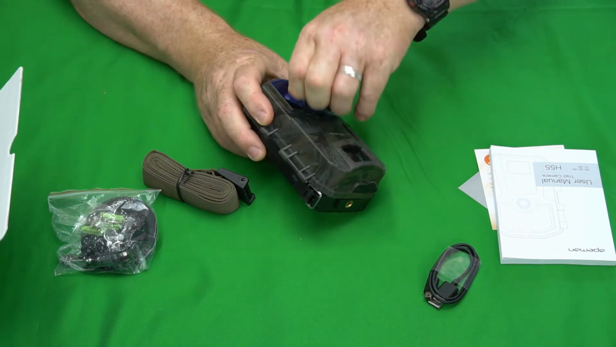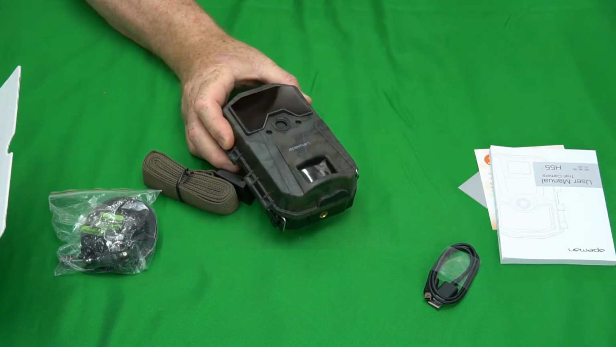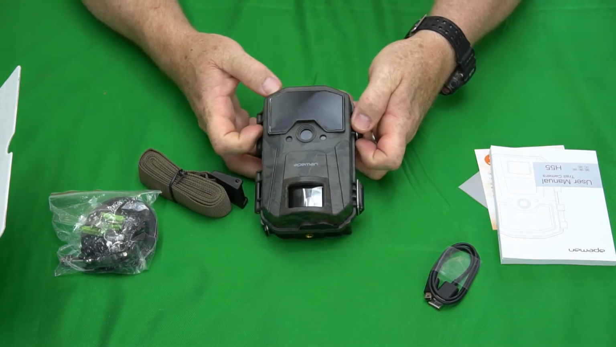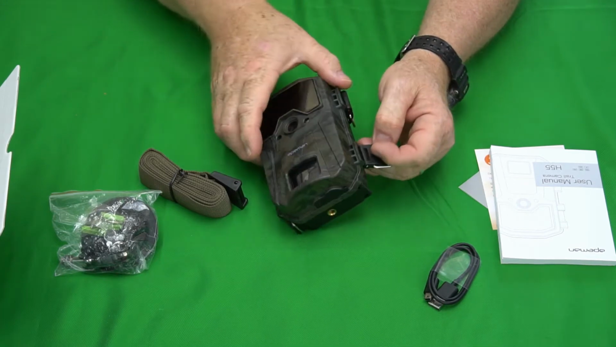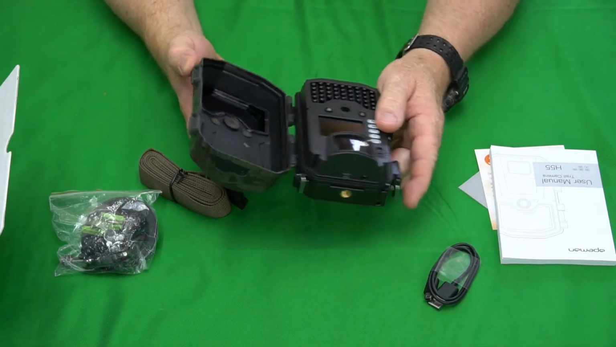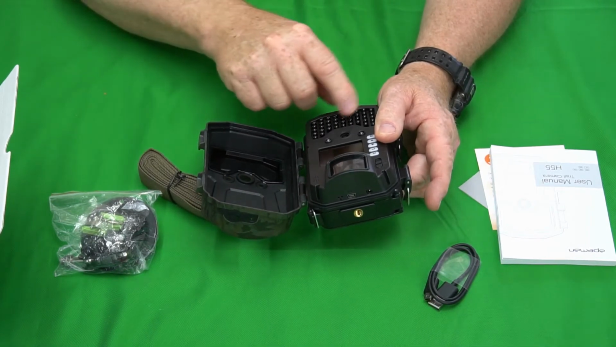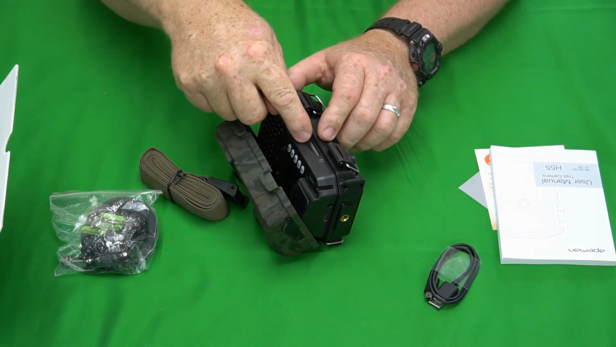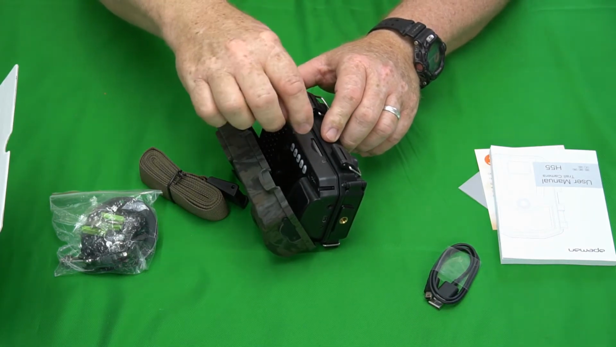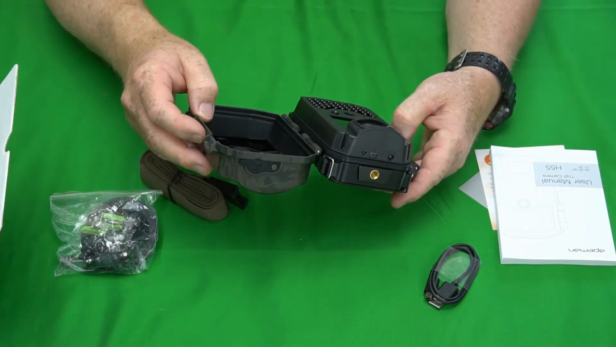Pull this little blue cover tape off here. Okay. This looks like one of those blackout cameras with the really dark LEDs on it, so that it doesn't spook the animals. Open it up. Okay, so got sensor. There's your screen right there. A lot of those dark infrared LEDs there. Takes a full-size SD card on the side of the box. I really like it when it has the SD card on the side, not on the bottom.